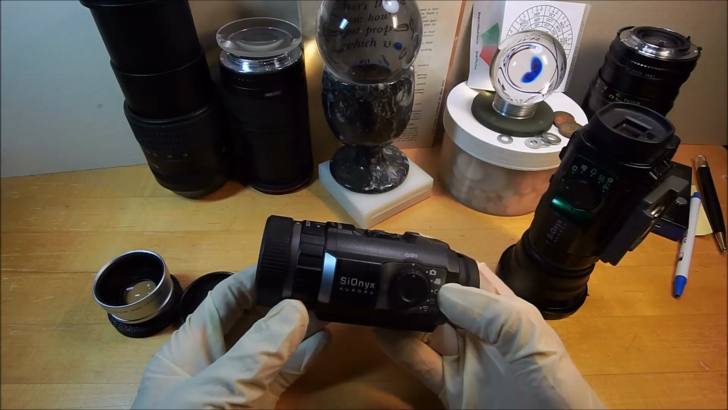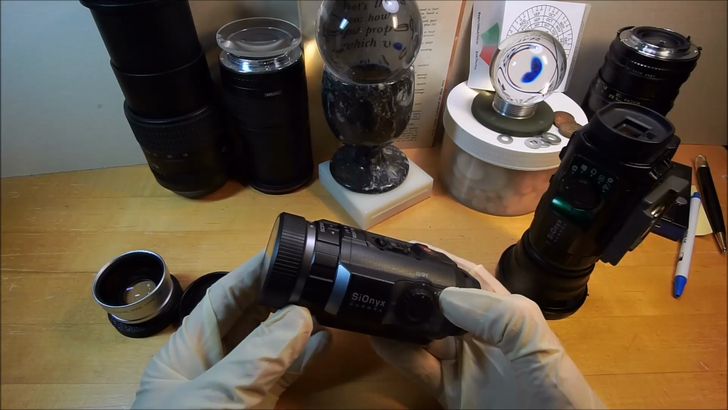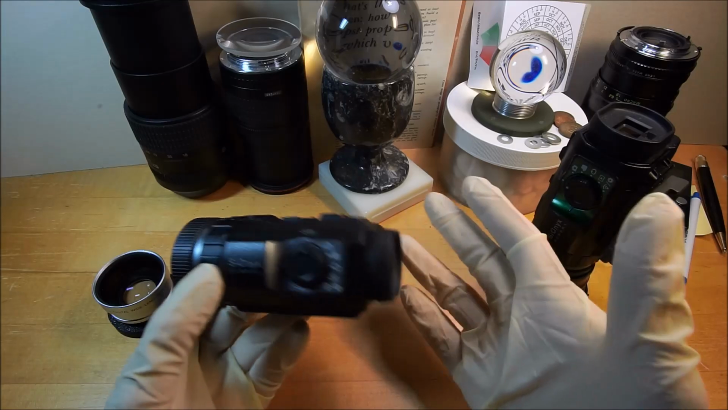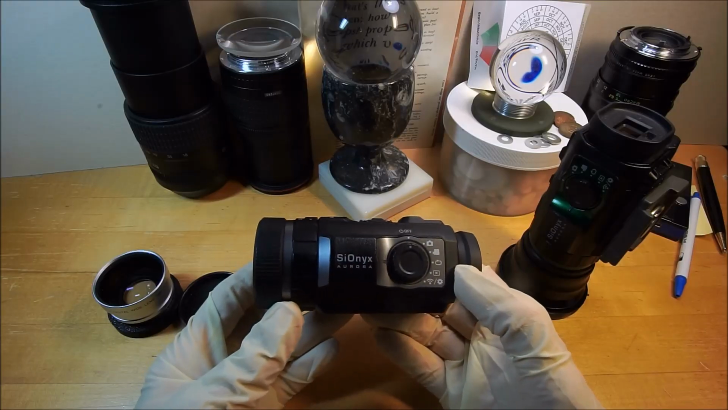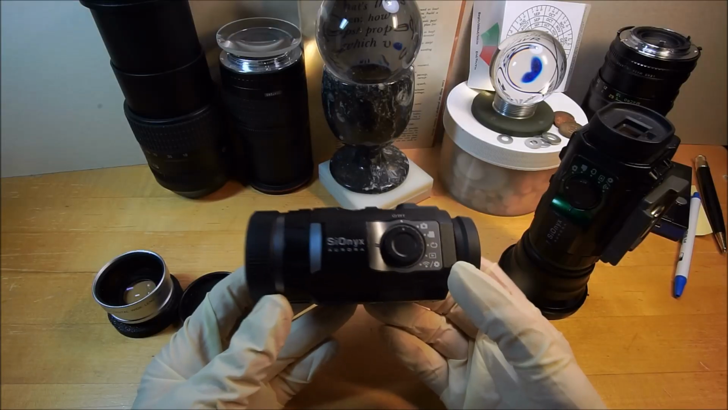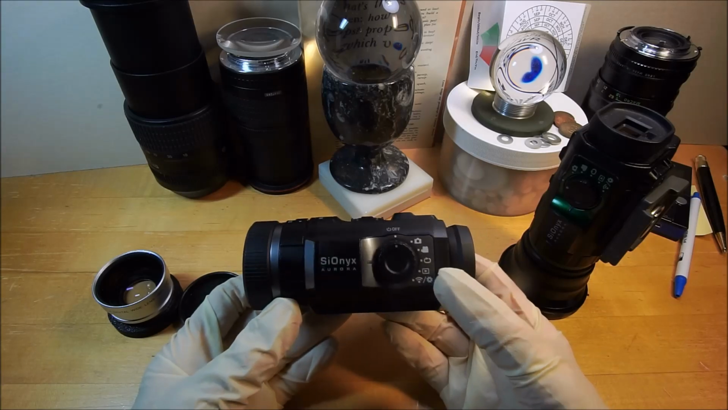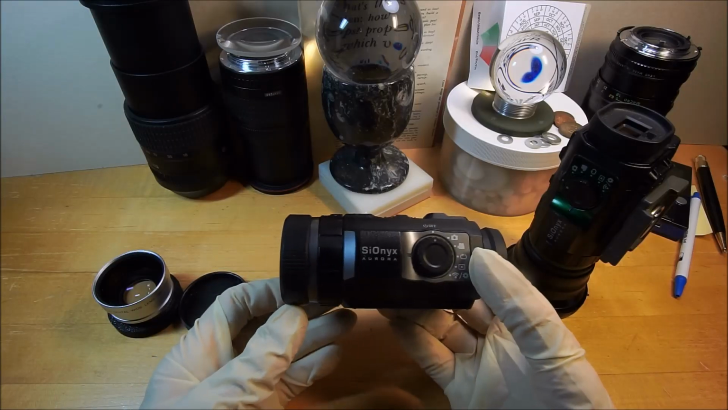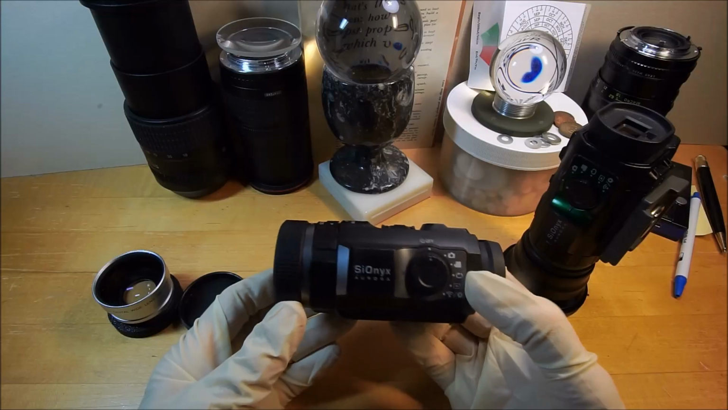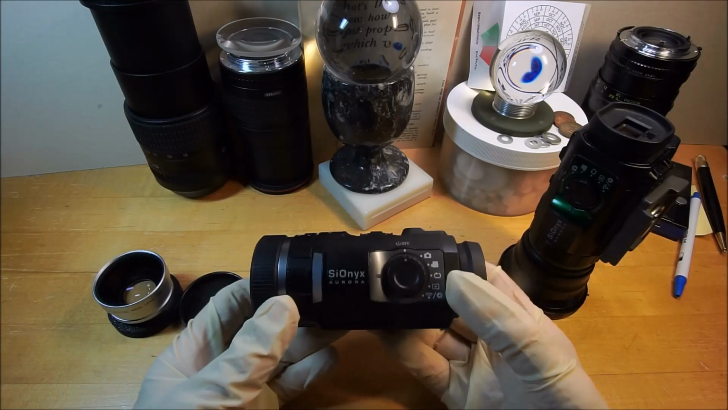What's its claim to fame? 720 video and 1 megapixel still. But it'll capture the Milky Way. You can capture meteors with it and satellites. Under normal lighting conditions, say with street lamps or cityscapes or under full moonlit conditions, you can actually see stuff on the ground.